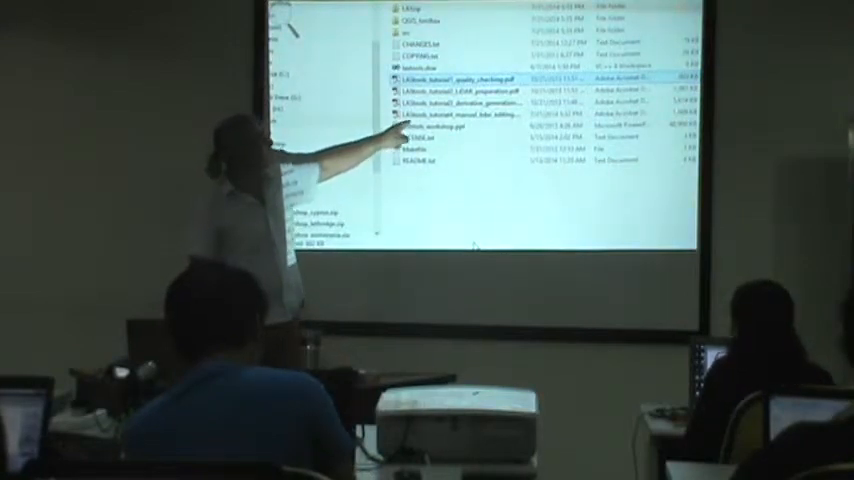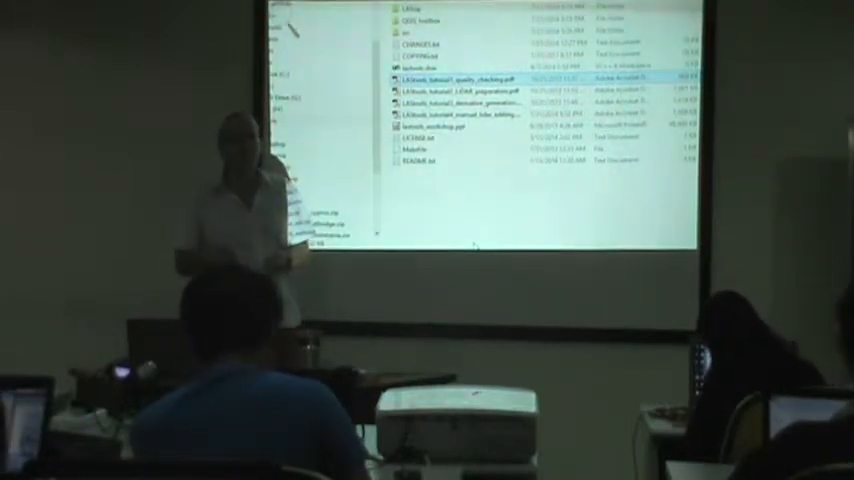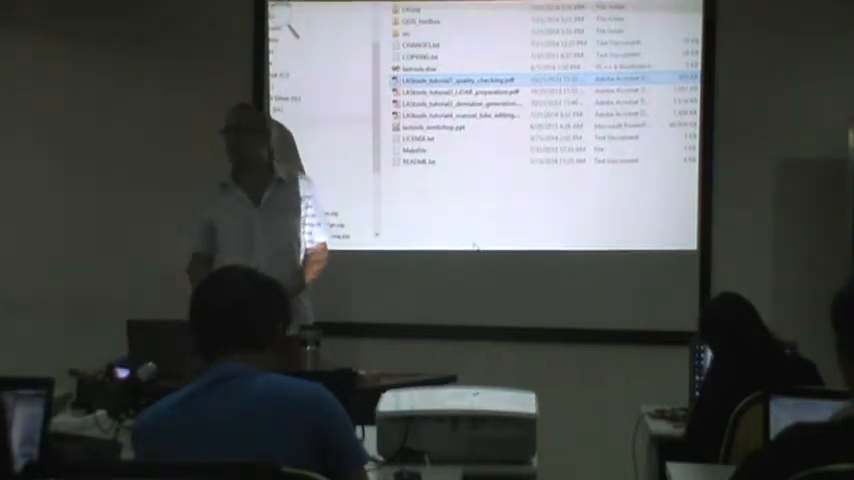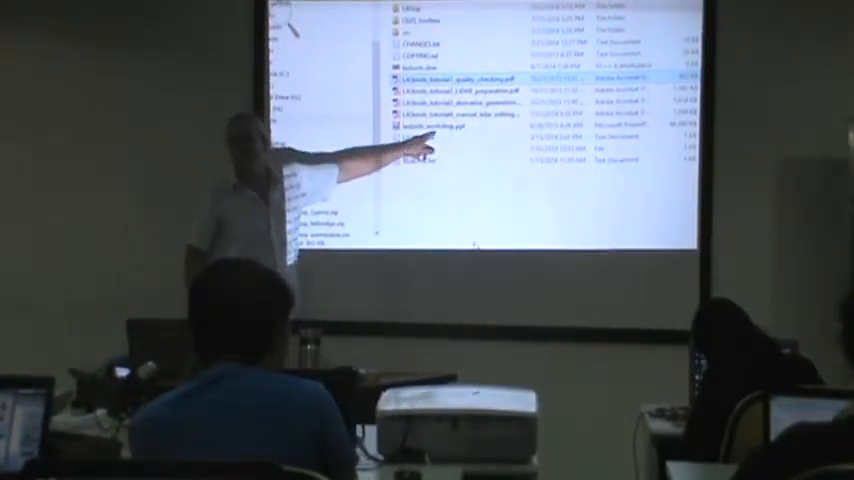This one, the last one, tutorial 4, that's about how to manually edit LiDAR. I talked about it a little bit yesterday, we deleted a few points, but there were a few options to actually how to save the file and so on that I didn't mention, and that's described here. And also the PowerPoint I was using, that's right here.